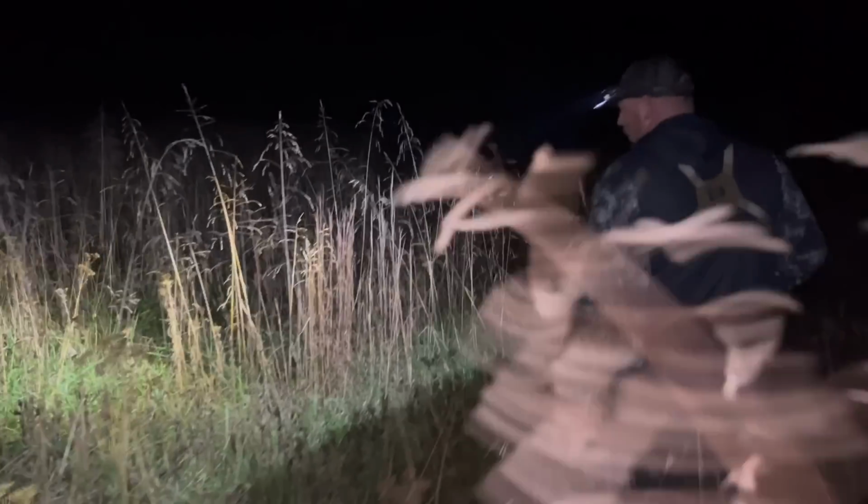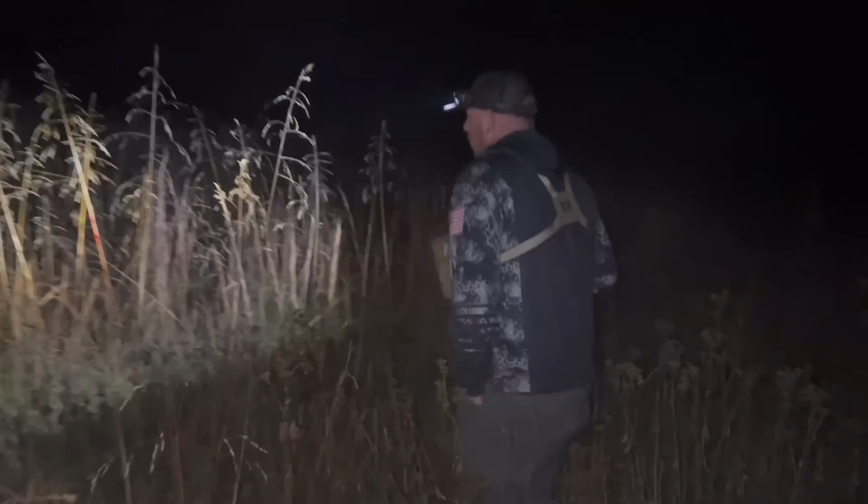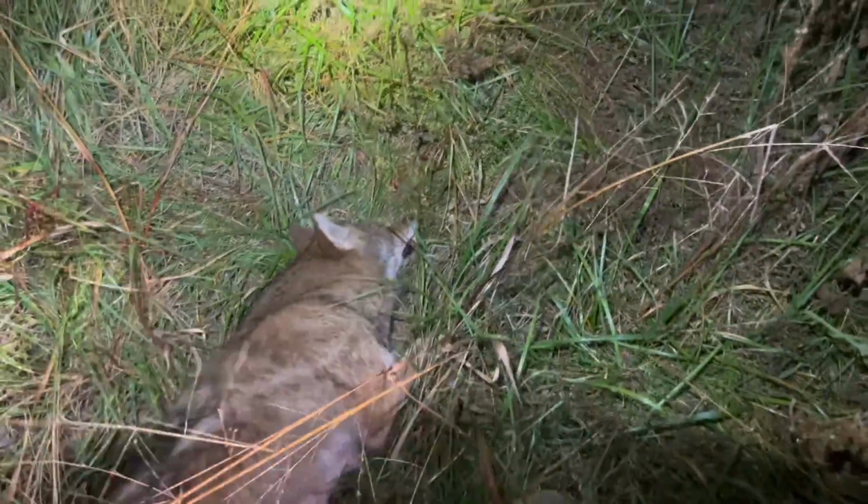So now we're up here trying to find a needle in a haystack, but Guffy has found a blood trail somehow in this hayfield. We're gonna see if we can track this dog down. Well guys, we finally found this dog. And looks like a big dog, but just hit him back, way back, farther than what I thought.